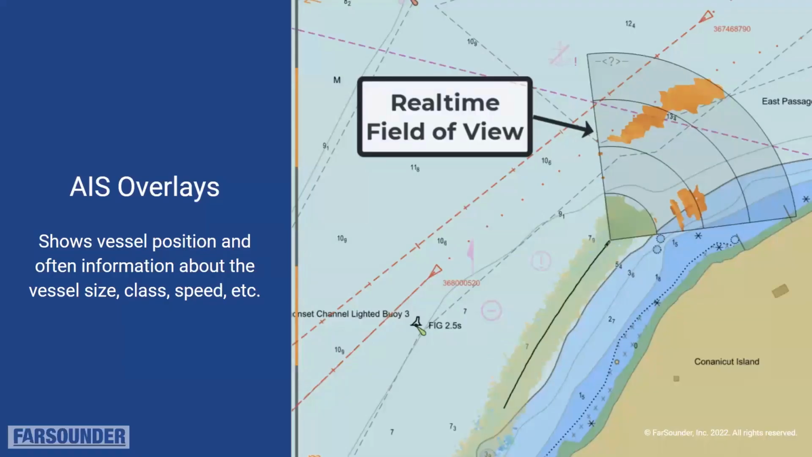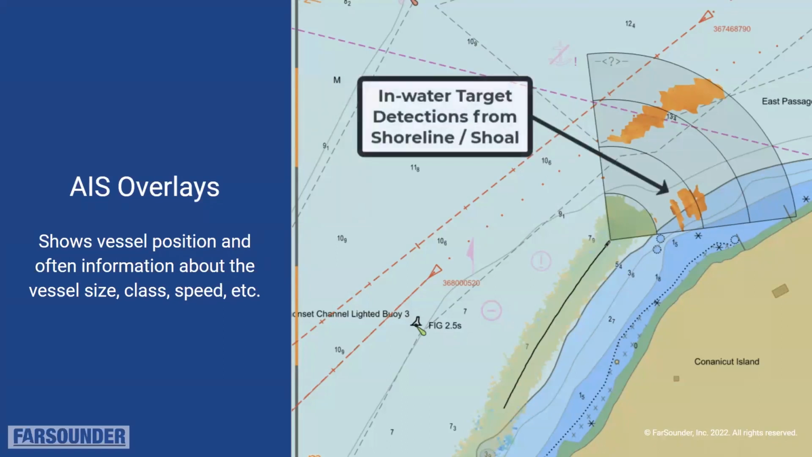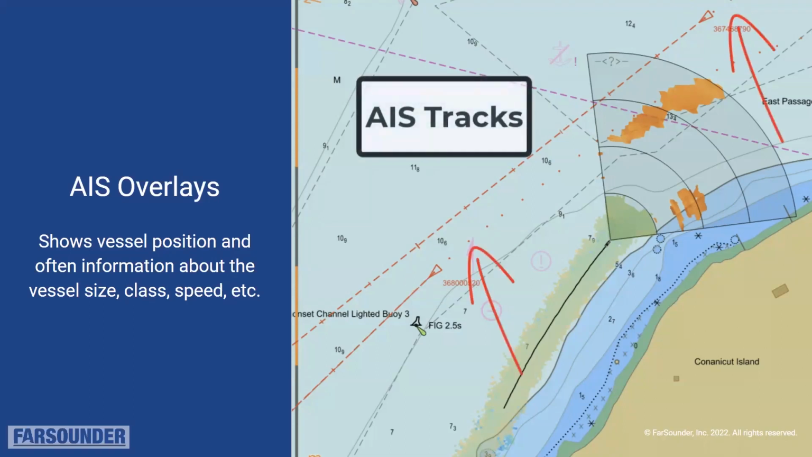Aside from our local history map, we also have some other overlays on top of our chart display, one of which is AIS. That lets the operators quickly correlate what are these sonar targets. If it's something on the chart, it's a fixed reflection and a fixed obstacle. But it could be something transient, like a passing vessel. And passing vessels make wakes. Wakes are made up of bubbles, and bubbles are great sonar targets.